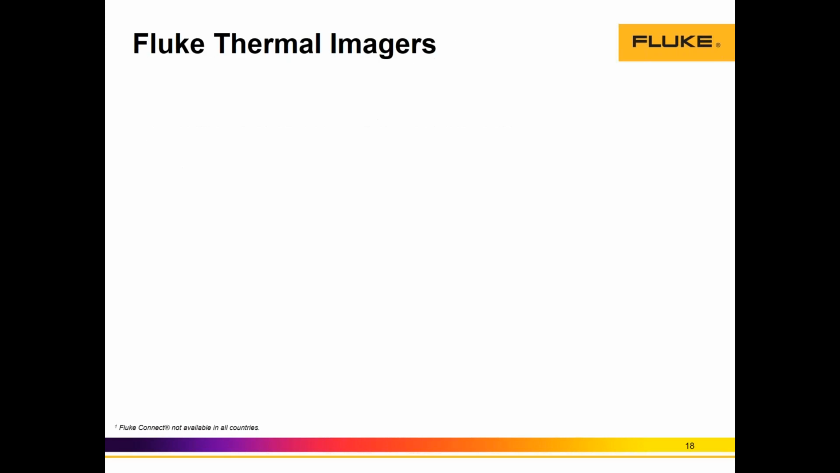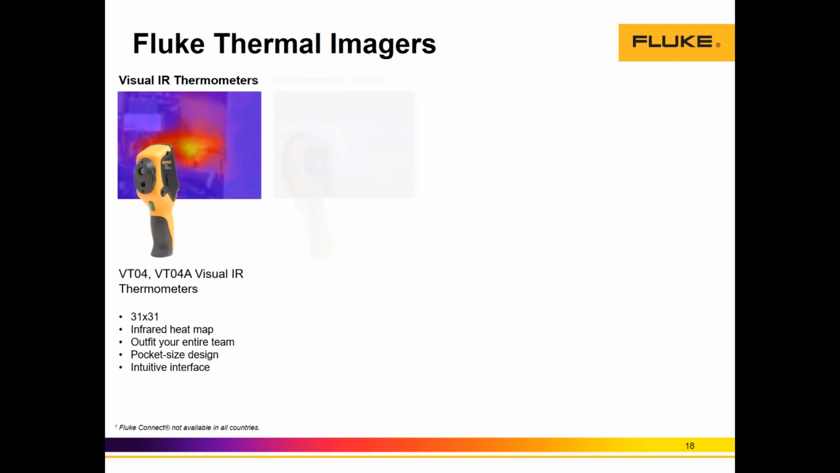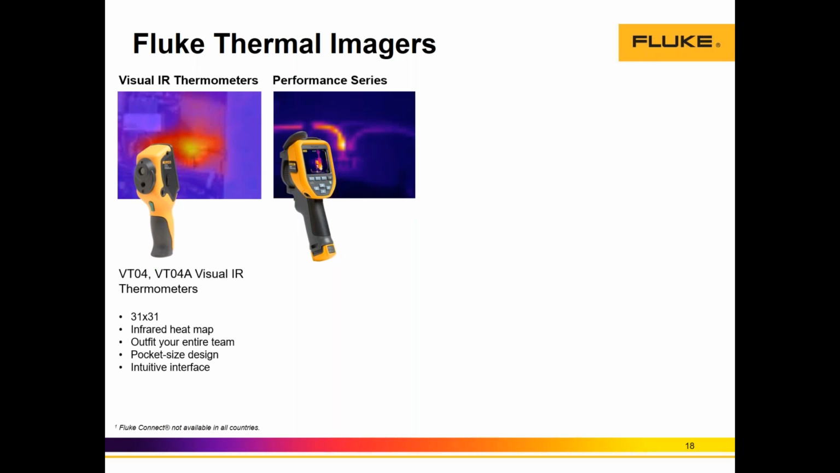And which thermal camera do we recommend? We have 4 families. We have one family called visual infrared thermometers, and these are digital. We call them infrared thermometers, but they're not really thermal cameras. But these are very popular in the HVAC market, where accuracy and resolution are not critical. For the industrial thermal camera family, we have 3 series, and each of them has different price points depending on the specs.